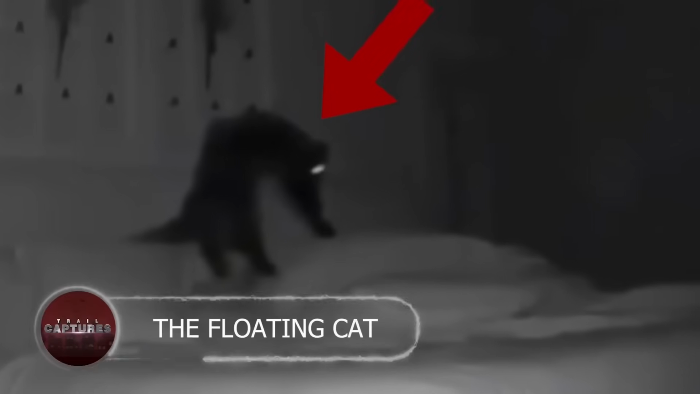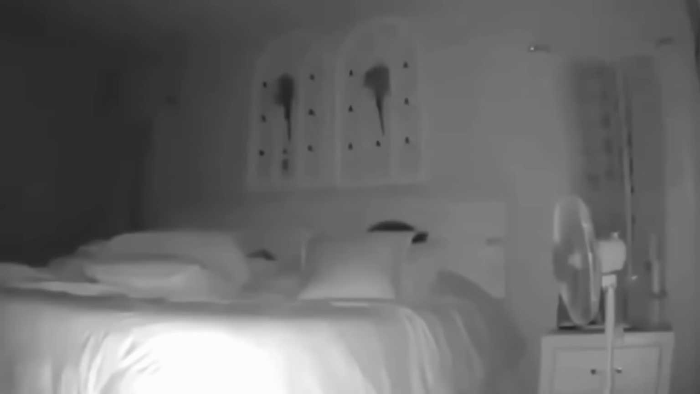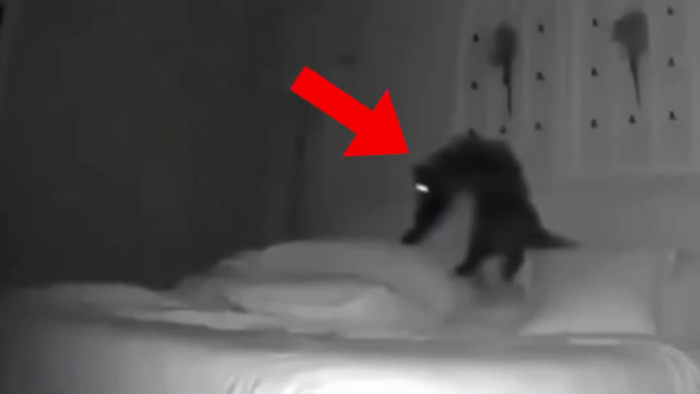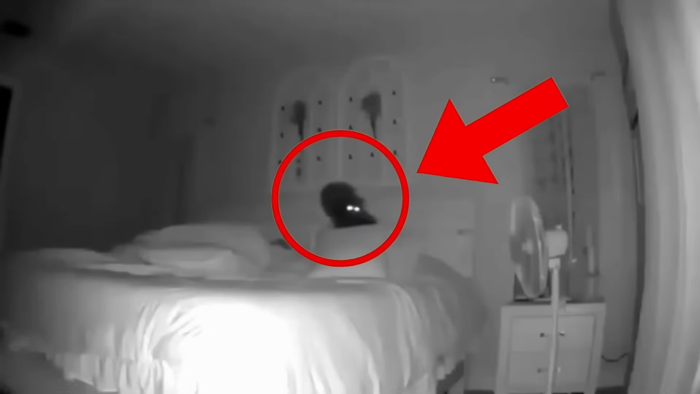The floating cat. A home security camera captured bizarre paranormal activity as a cat floated in midair and moved across the bed. These occurrences are often attributed to poltergeists, entities known for their mischievous behavior. The video showcases an unsettling encounter that leaves the homeowners pondering the presence of supernatural forces in their residence.